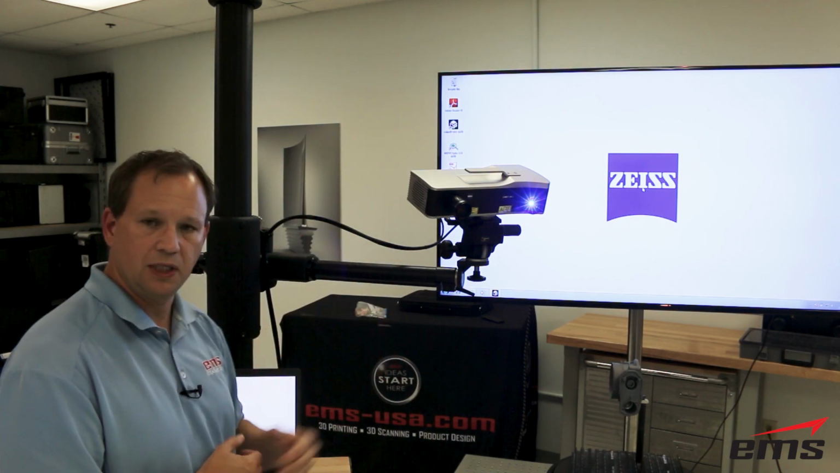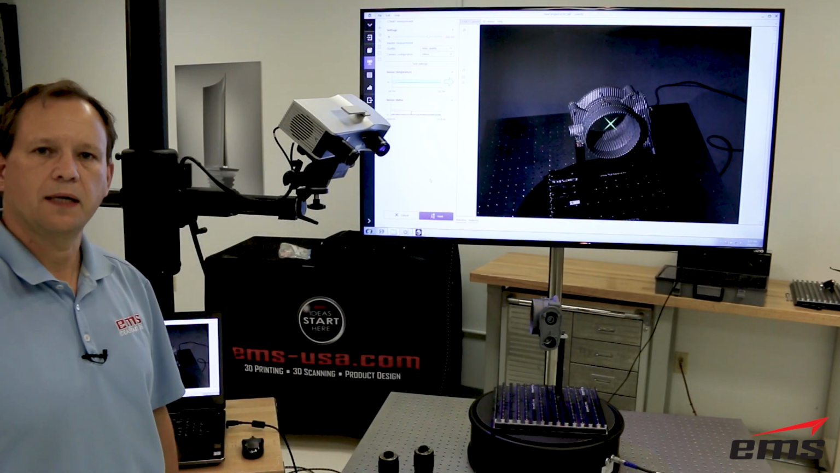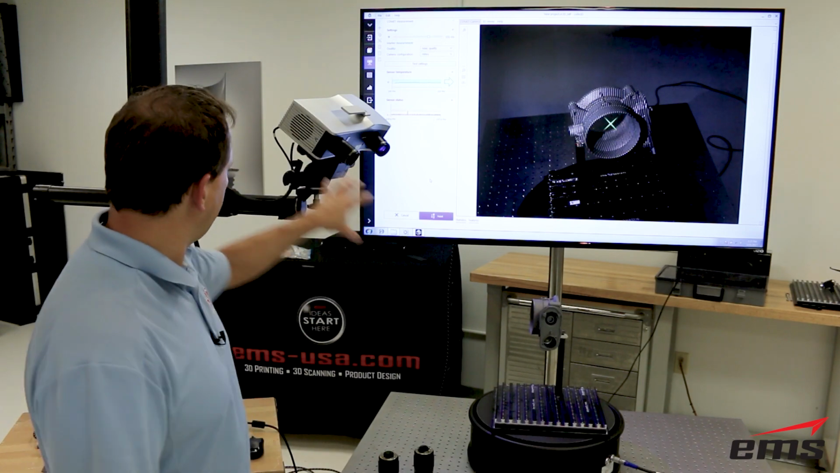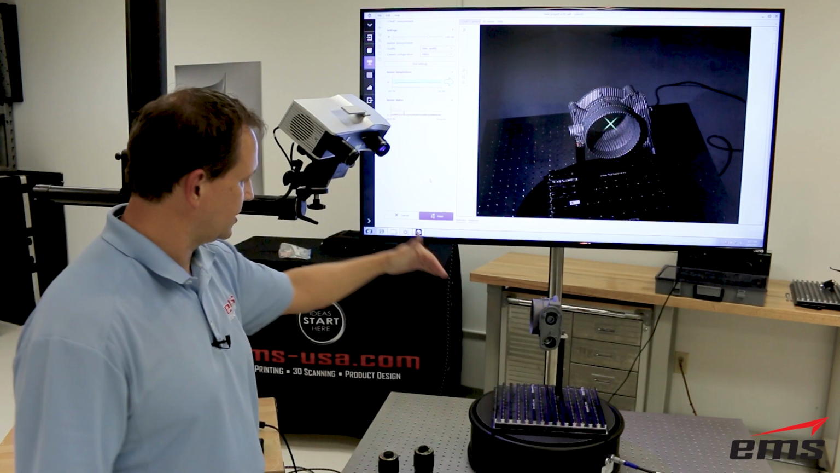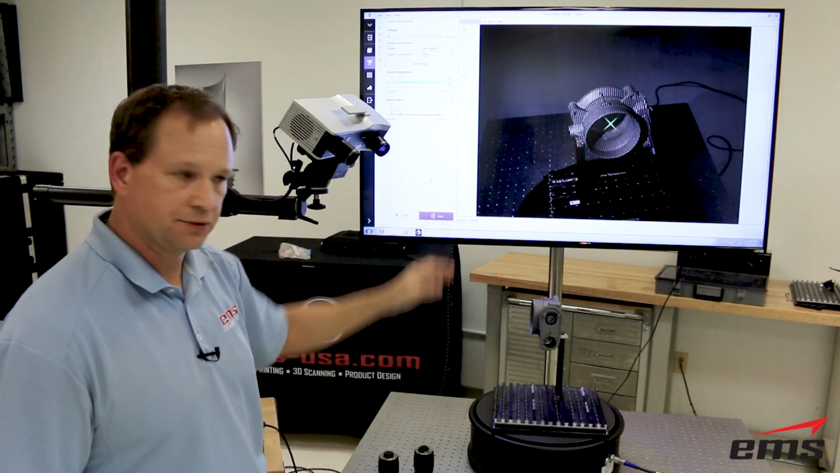So next, why don't we actually do a little bit of scanning and we'll talk about that process. Okay, so now we're ready to actually do some scanning, and basically what I do is I set up the scanner because it's all line of sight, and usually what I want to do is kind of angle down. And you see that little X on the screen, that kind of tells me I'm in the center of the